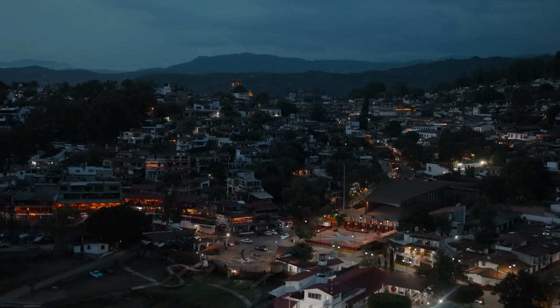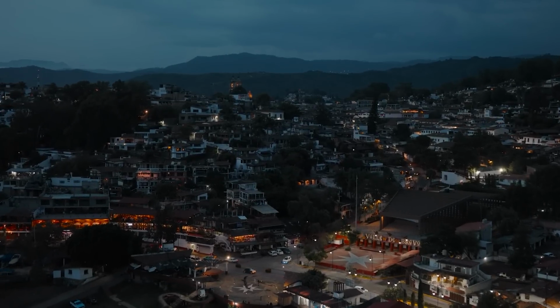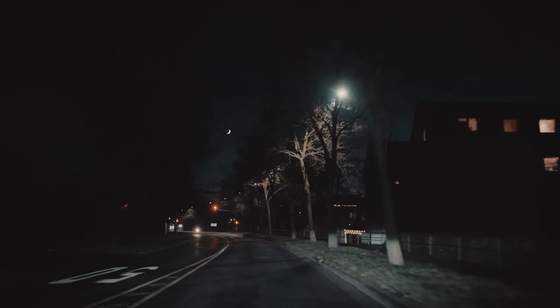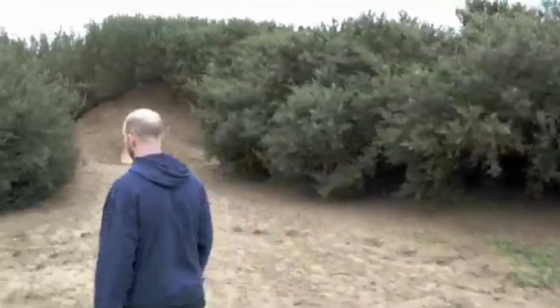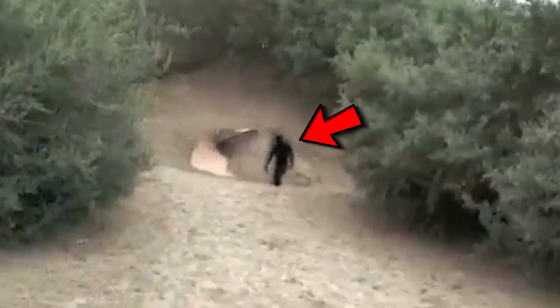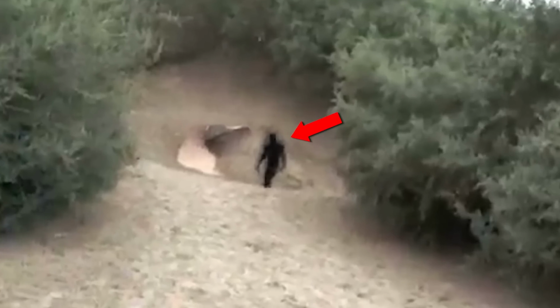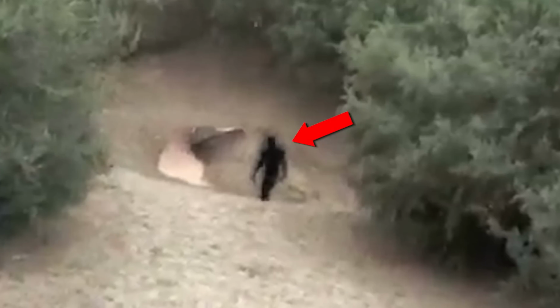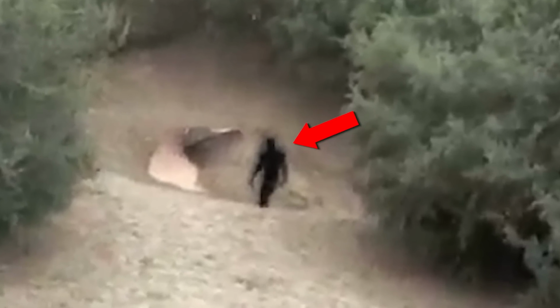Beyond the veil of reality. In the sleepy town of Northumberland, a chilling encounter left one man questioning the unknown. On March 9th, 2009, a shadowy figure emerged from the woods, sparking a whirlwind of theories. Was it an extraterrestrial visitor, a ghostly apparition, or something far more sinister?